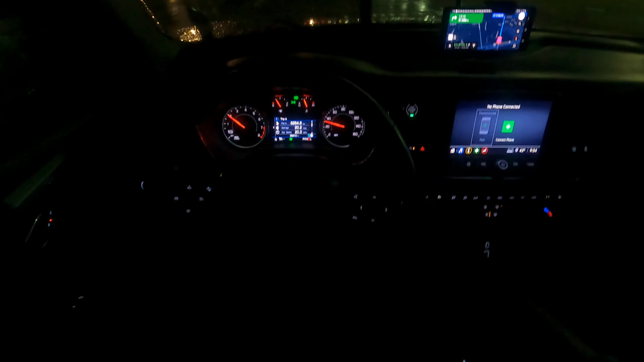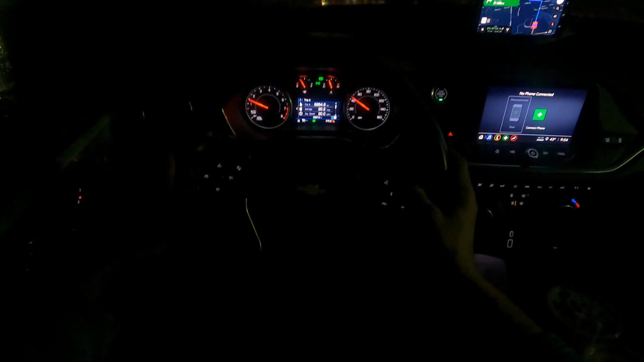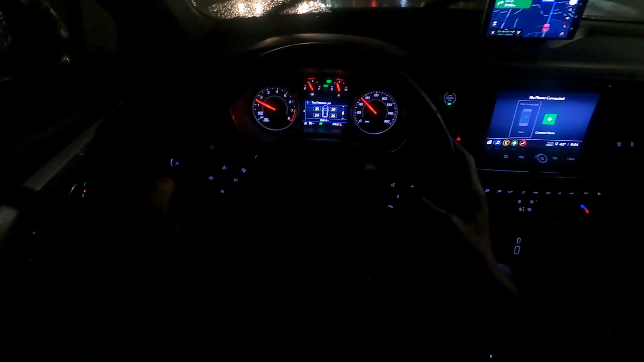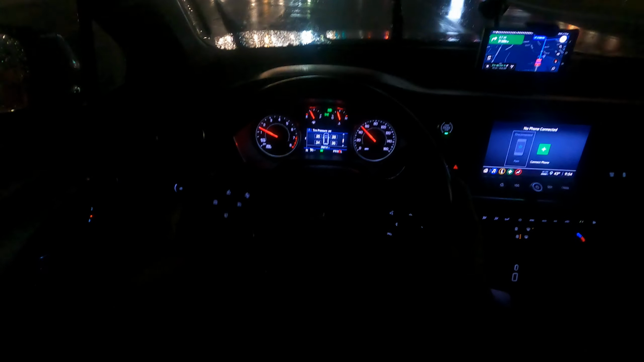6-cylinder. You can tell by the sound. I'm just taking my time. The car's definitely sliding. 47 miles an hour. Battery voltage is 13.5. I can set a timer if I want. Air filter is at 50%. Tire pressure is okay. The front right is at 39. It's a little high.